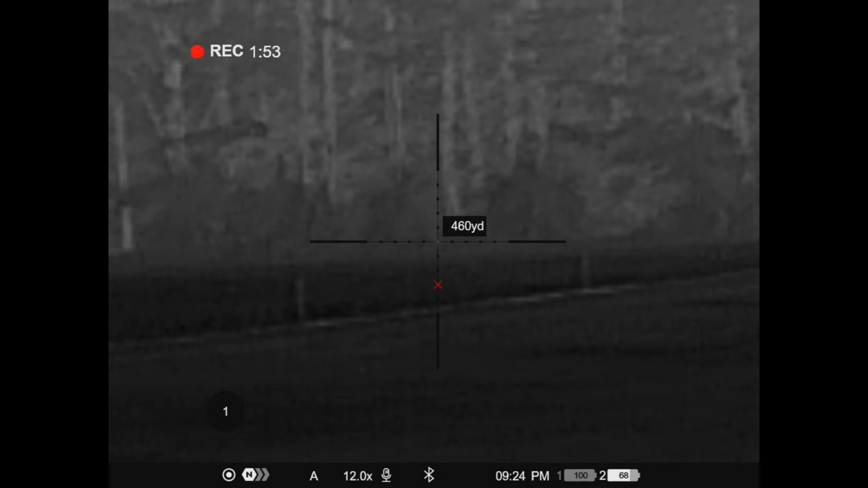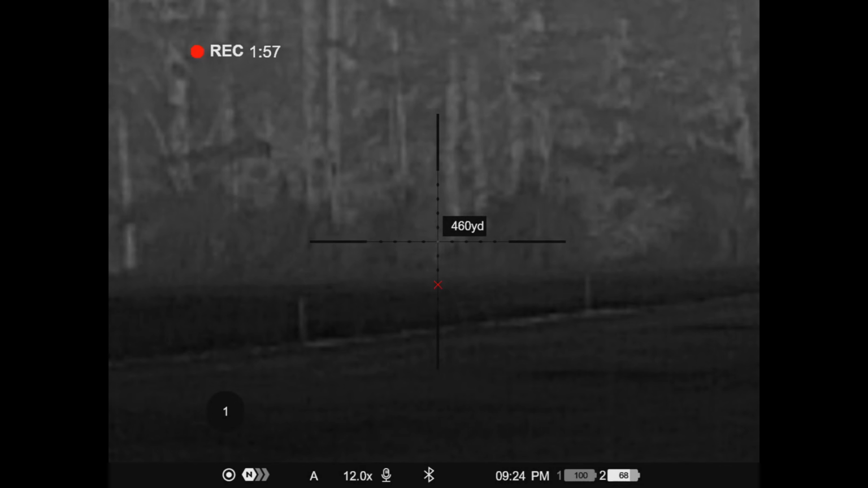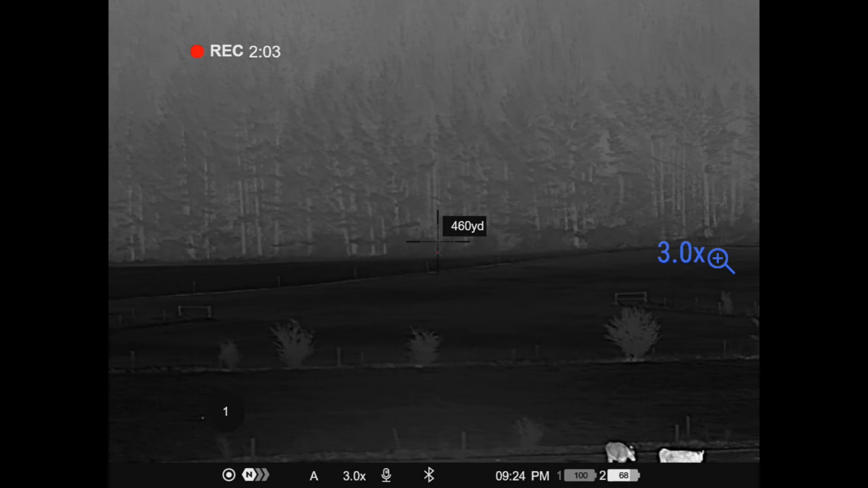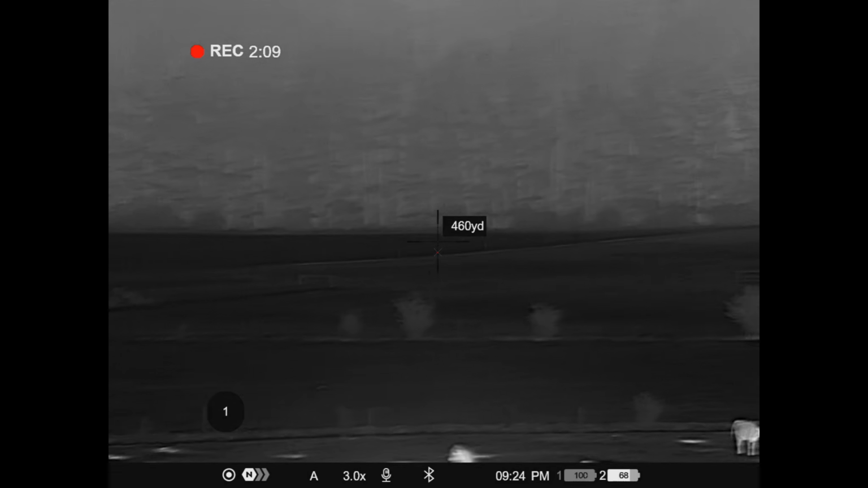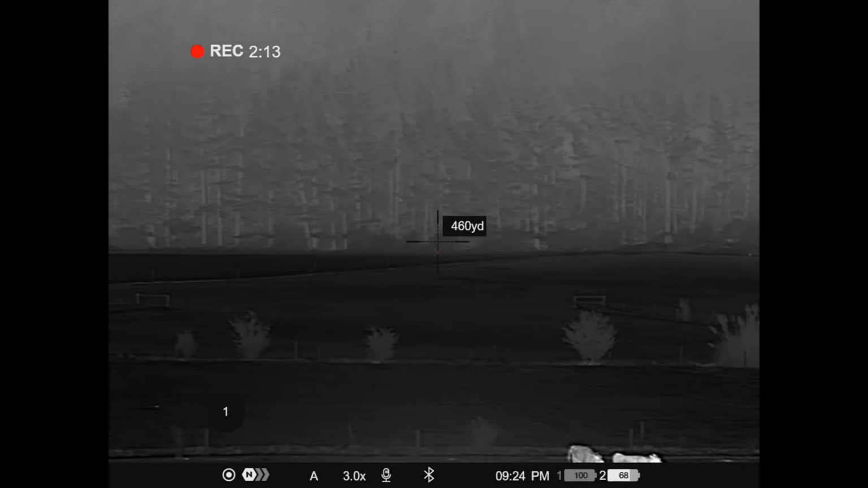Pretty sure I just saw him fall down. Pretty sure, well, I saw it fall down. Let's let it jump to the trees. Good work. I'm pretty sure I saw that fall down. That lunge, it did the proper lunge.